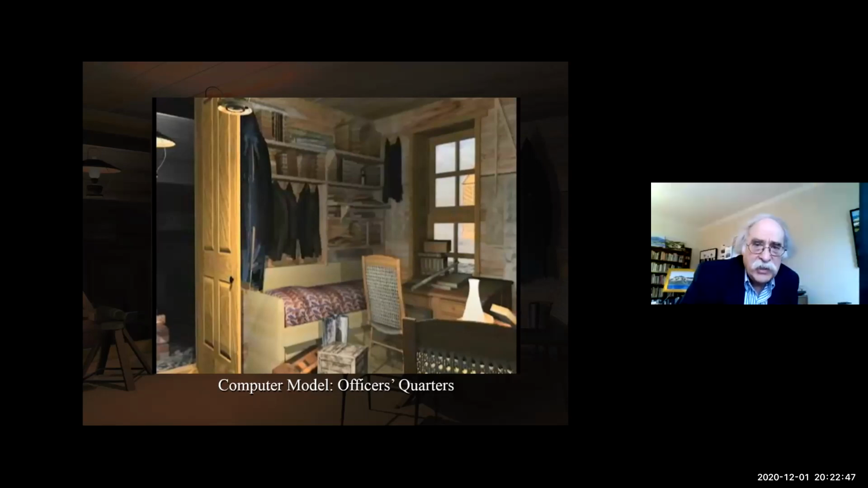And you're getting a lot of points very quickly with a laser scanner.